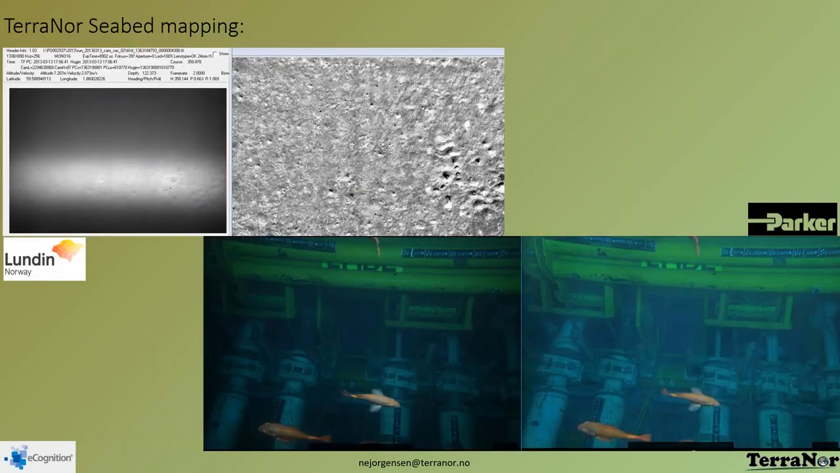Let's see how we started with the seabed mapping some years ago. We were approached by a company called Lundin. They had about 1 million images they didn't know what to do with. And if you've been working with images taken on the seabed, especially in the North Sea, not like the images you saw last month, because this is taken from maybe 100 meters down to a couple of thousand meters, and it's very dark down there. So we use artificial light.